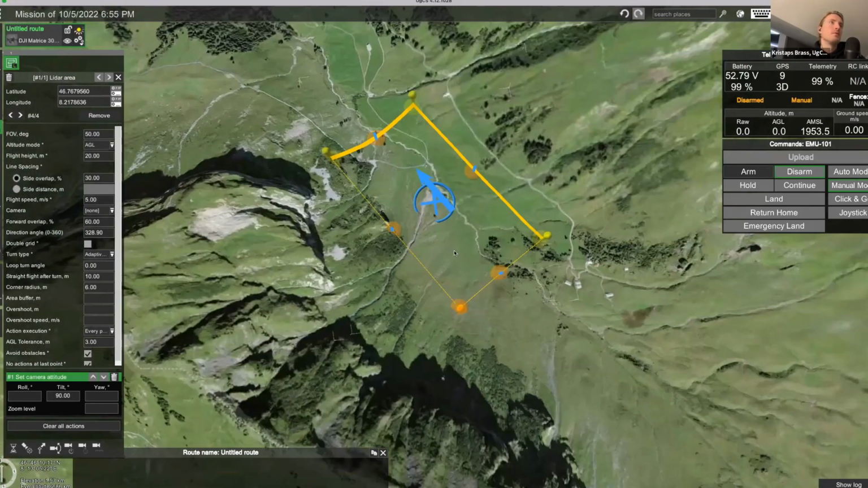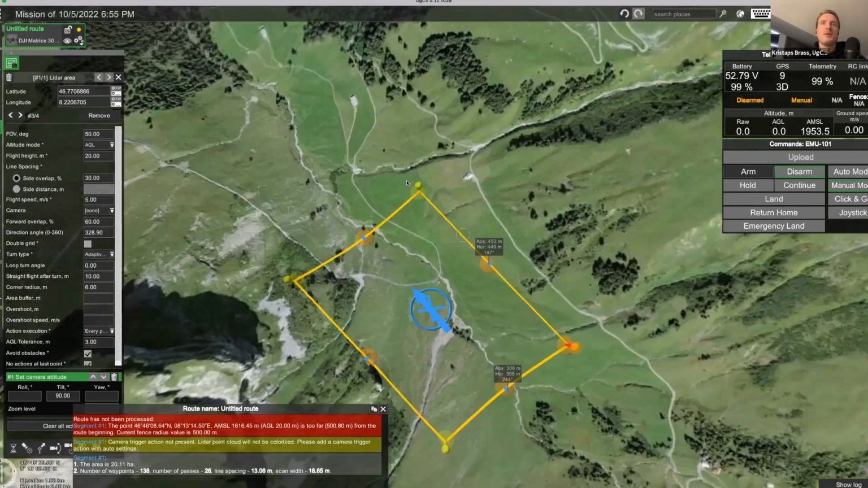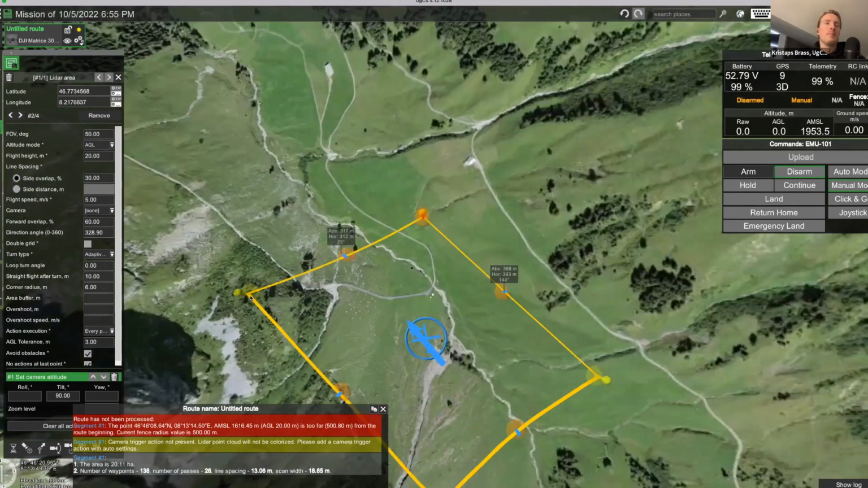Now let's see if it might exceed the fence radius. Yeah, the default fence radius is about 500 meters, so let's decrease this. You can also, if you want, change the fence radius in the profile. But now, to simplify things a bit, I'll just make the route a bit smaller.